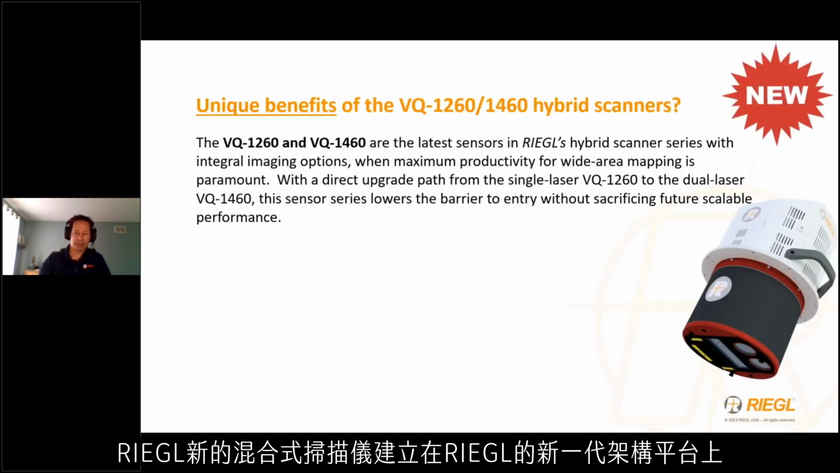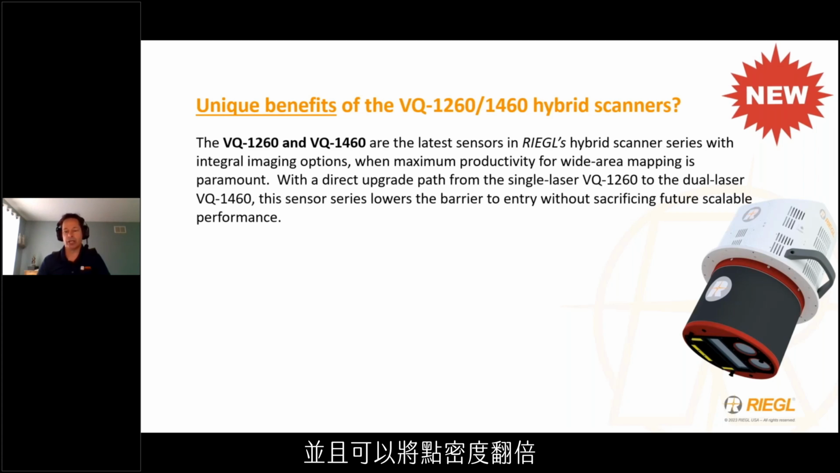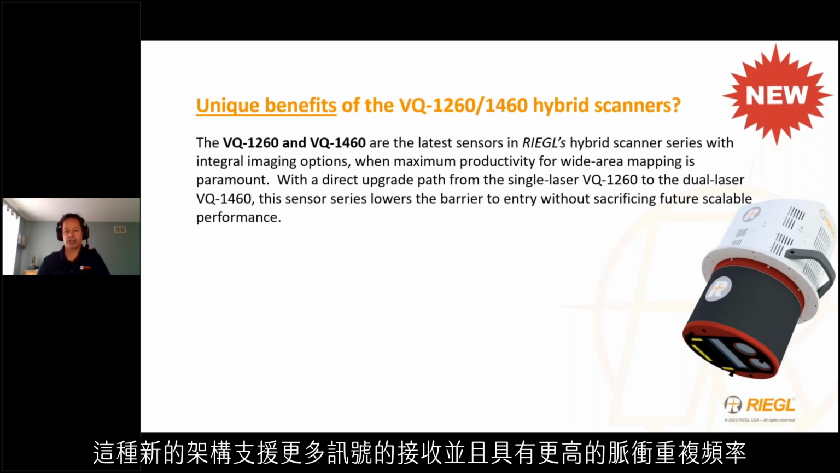The latest hybrid scanners from RIEGL are built on RIEGL's next generation architecture platform, enabling a direct upgrade path from single to dual channel capability and a doubling of the possible point density. This new architecture supports more returns per emission and ever higher pulse repetition rates.